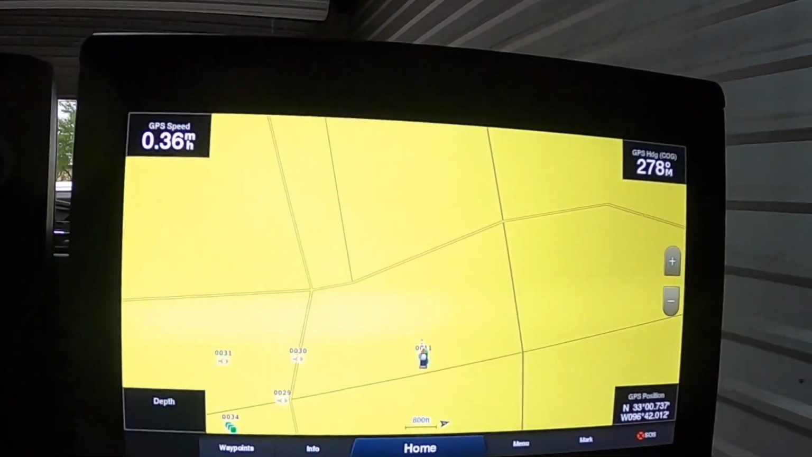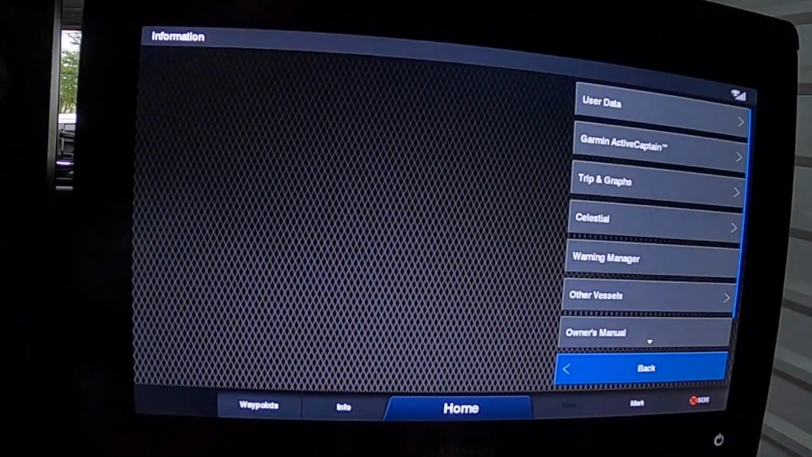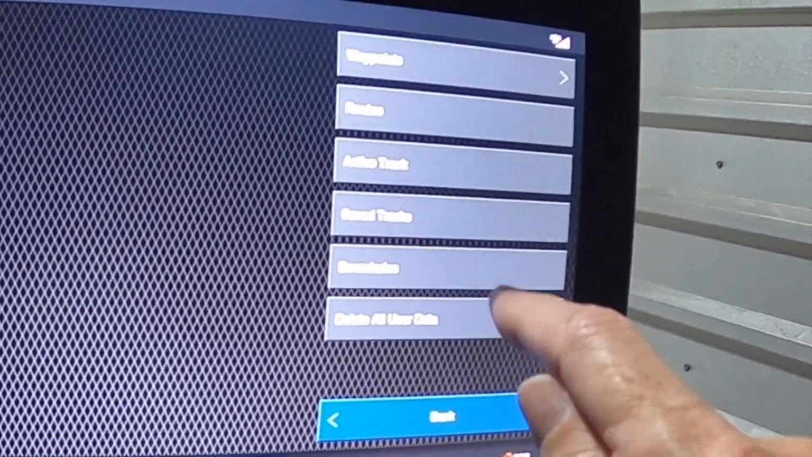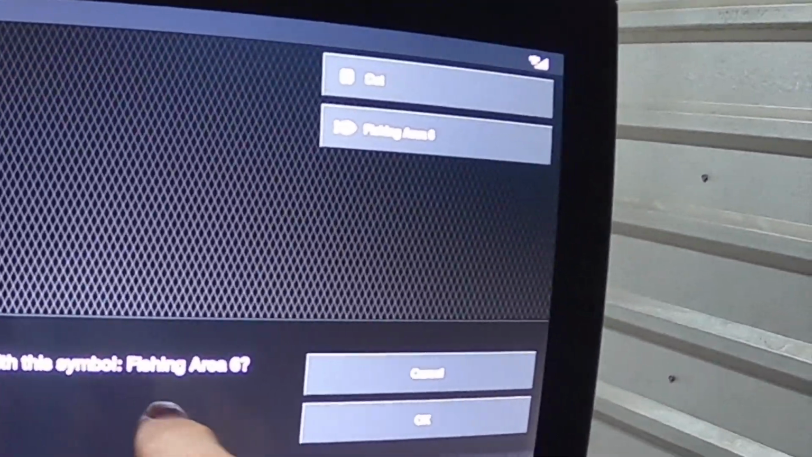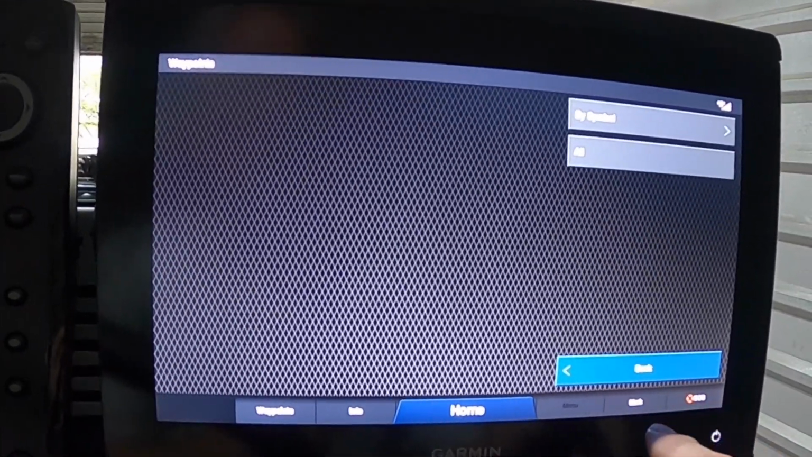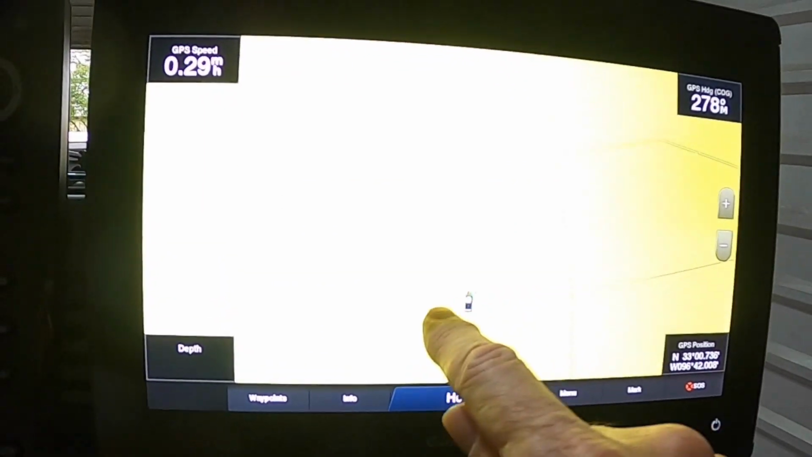Okay, so check this out. This is really cool. So I'm on my page. You see I've got my nest fish laid out here. I go to Info, User Data, and I want to tell it I want to delete user data, waypoints by symbol. Delete all waypoints with this symbol. Fishing area, yes, okay. Back, back, back. They're all gone.